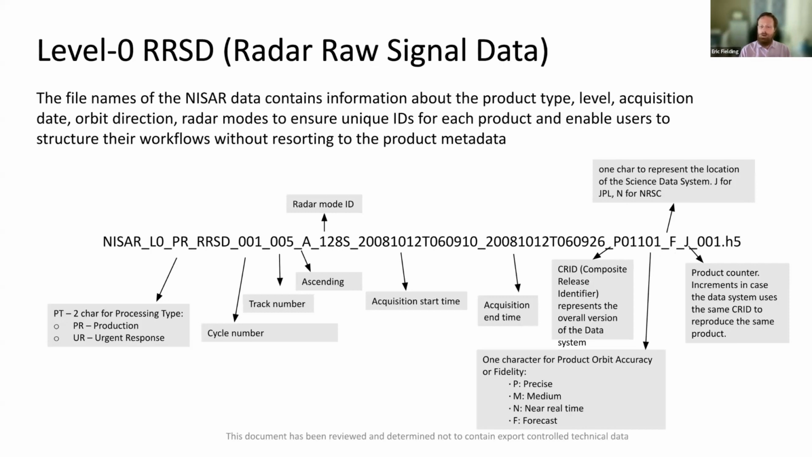Then there's the first letter here, which is the orbit accuracy: P for precise, M for medium. The urgent response data products are going to have the medium orbit accuracy, but there's also an option of doing these other even less accurate orbits.